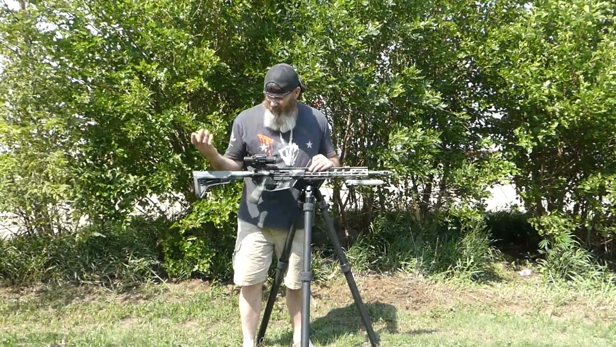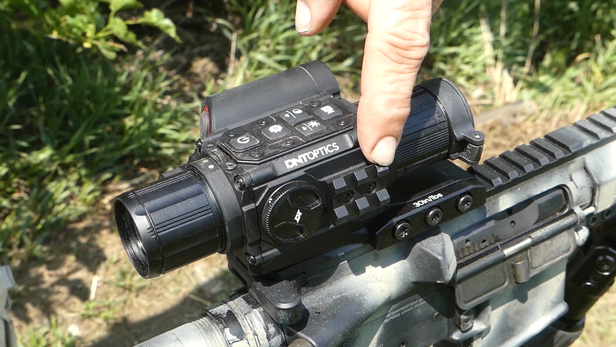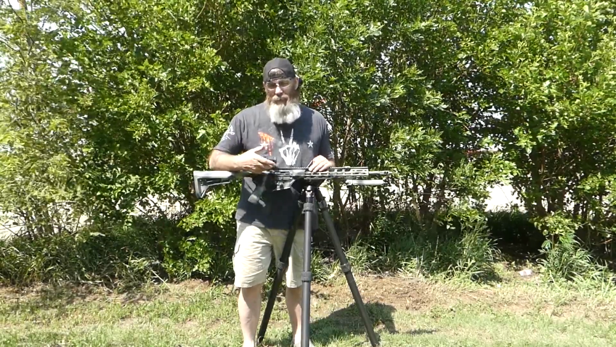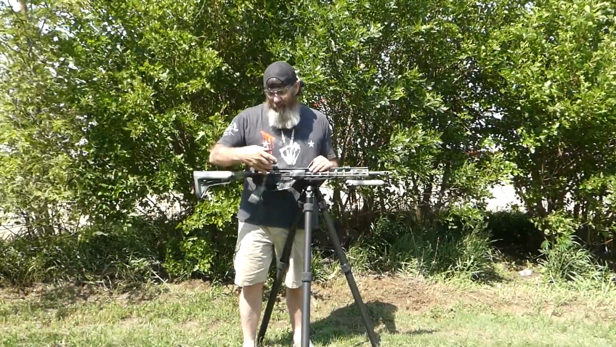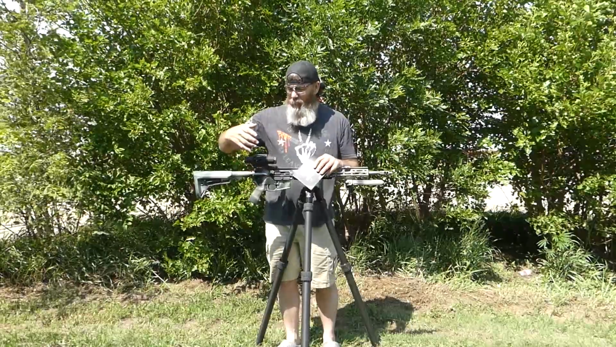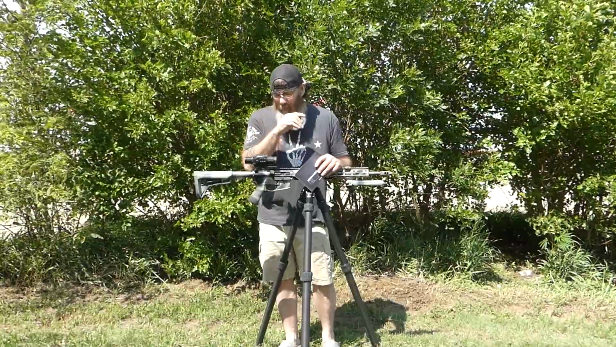Another thing you would have on this unit would be a short Picatinny rail right here on the side, so you could put another IR light if you don't think that you have enough. You could actually add another light, or you could put a charger on here. That would be really helpful, so you wouldn't have to go back and recharge it every time that battery dies.